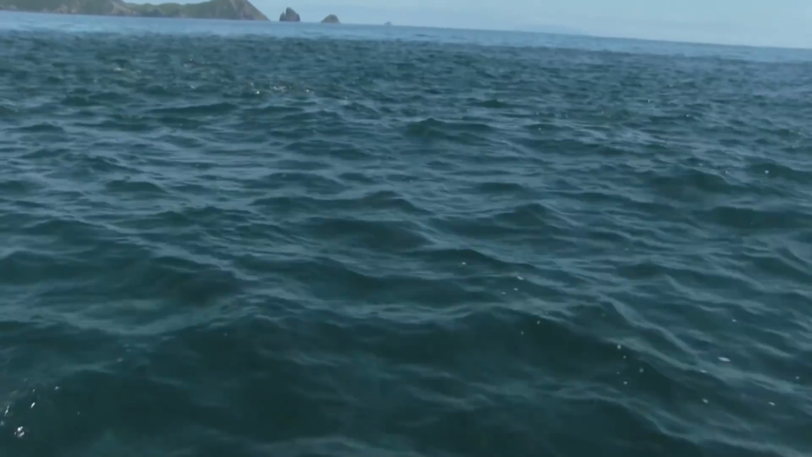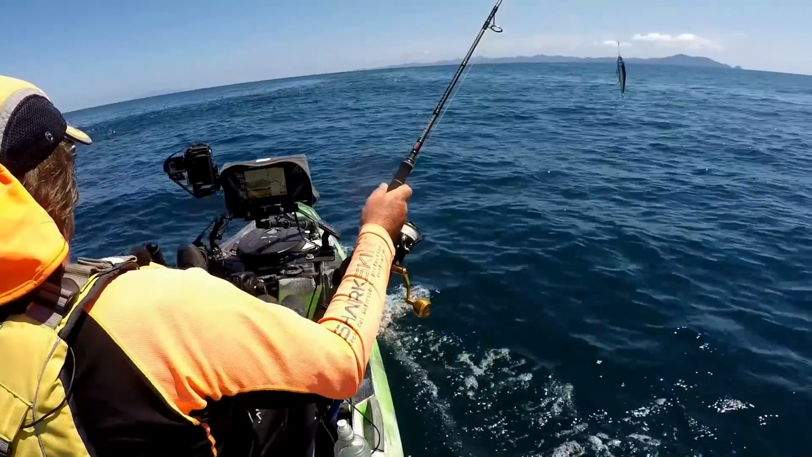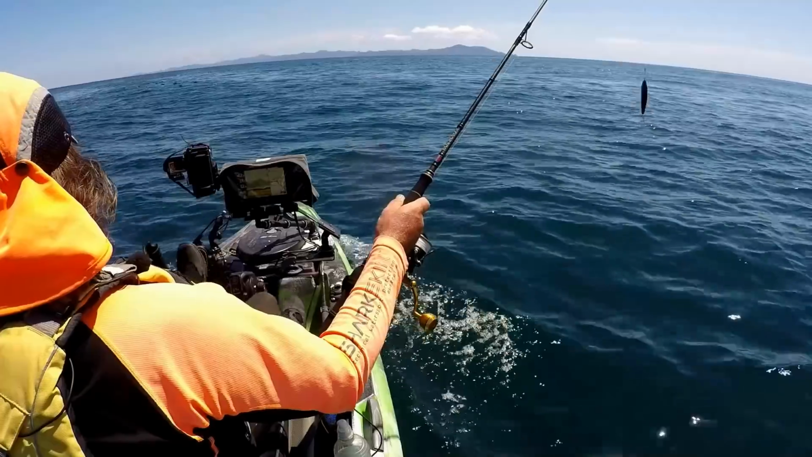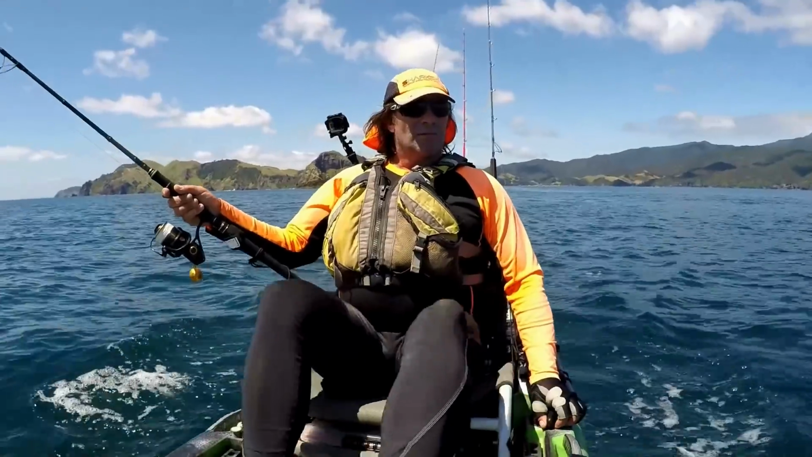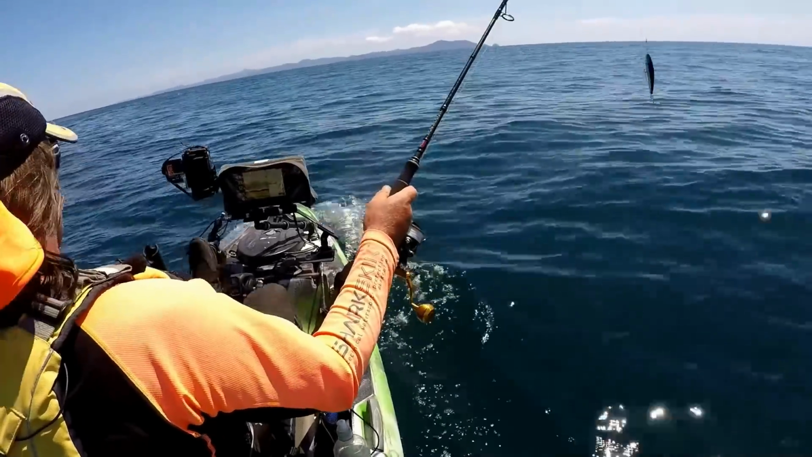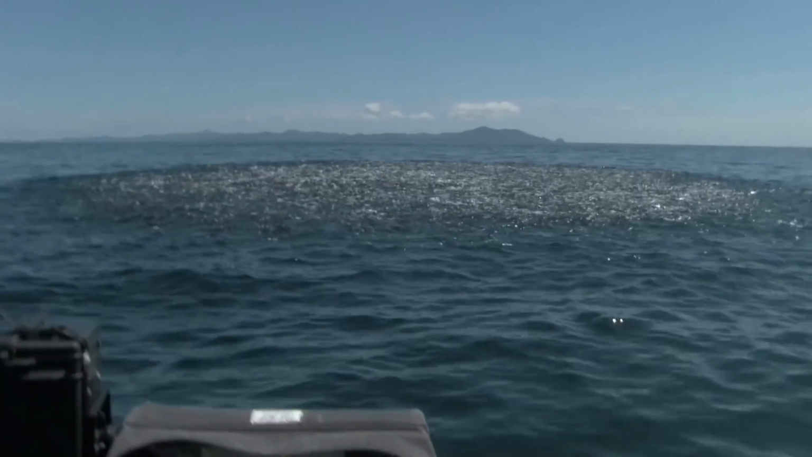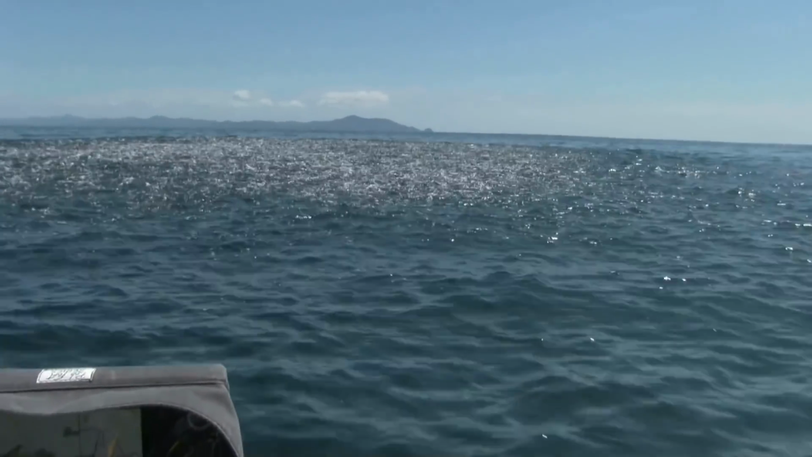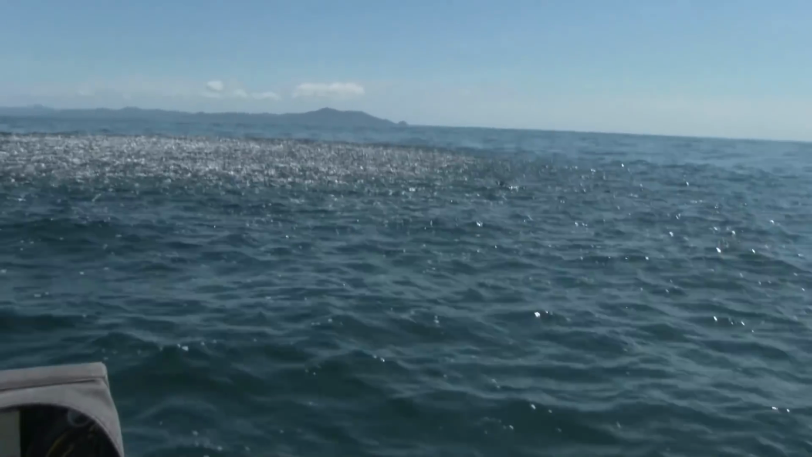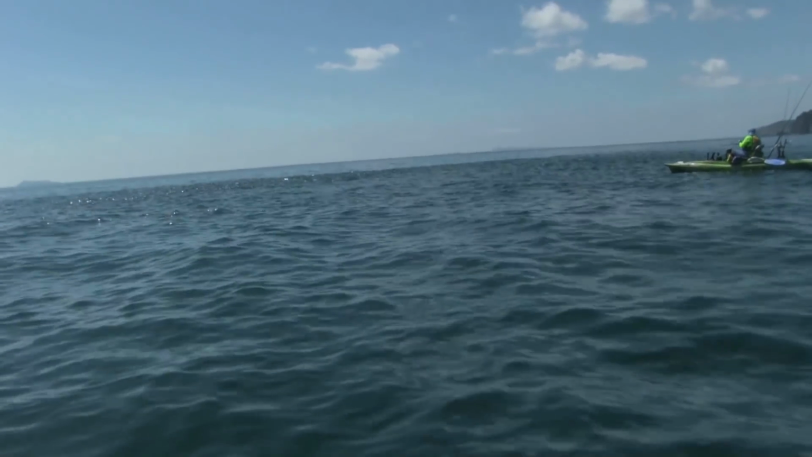All swimming under the kayak. There's tons of them. We're just chasing and chasing and chasing these fish. They're on the move, rounding up something, and we're just chasing them down. Clearly these guys are working something serious in terms of a bait fish school. Just huge. They're all up on the surface feeding. There is so much stuff in the water. Silver scales everywhere. So they've got something and they're bringing it up to the surface.